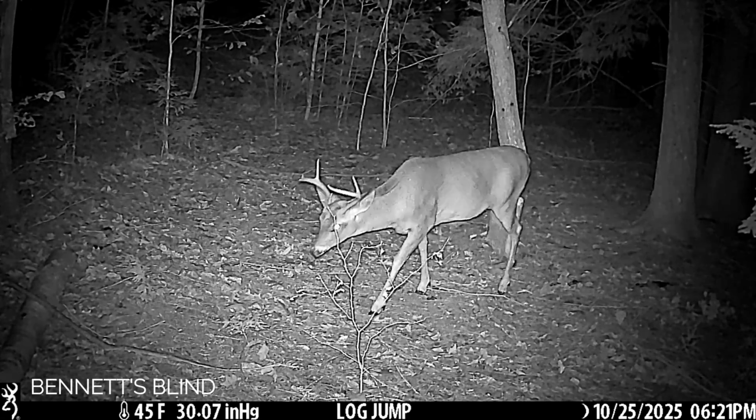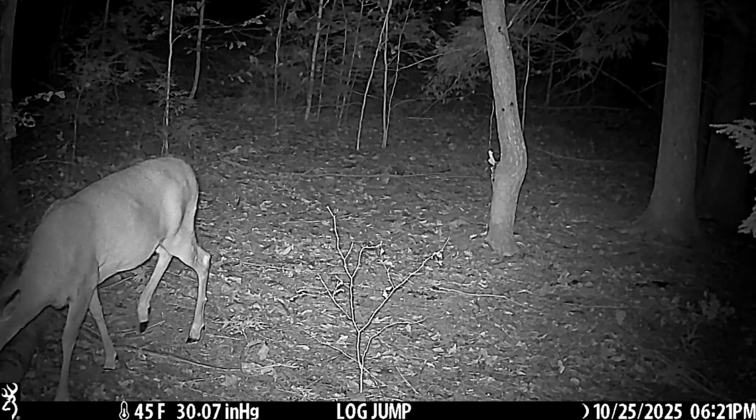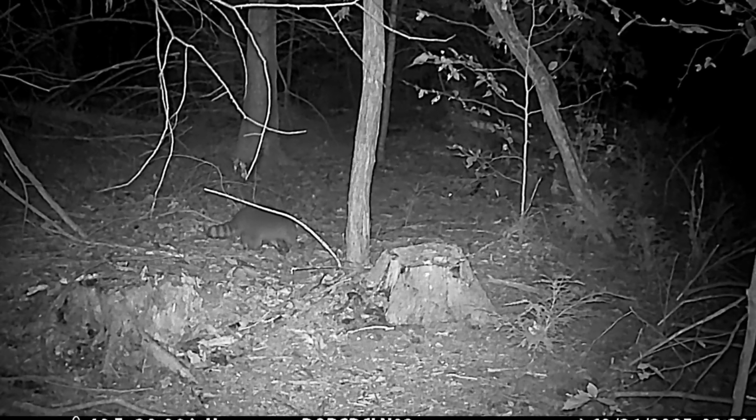This first location is called Bennett's Blind because we have a friend of the family who puts a blind here every year for hunting season, and his name is Bennett. The first clip was of a small buck that came through.